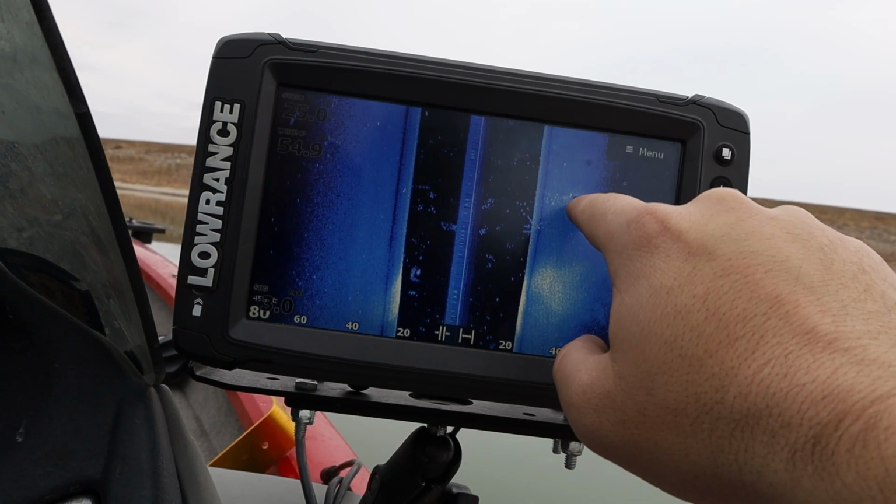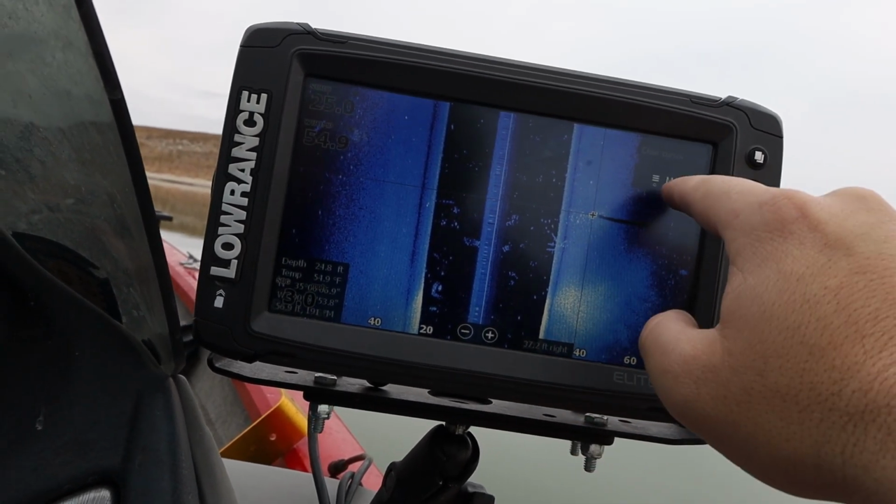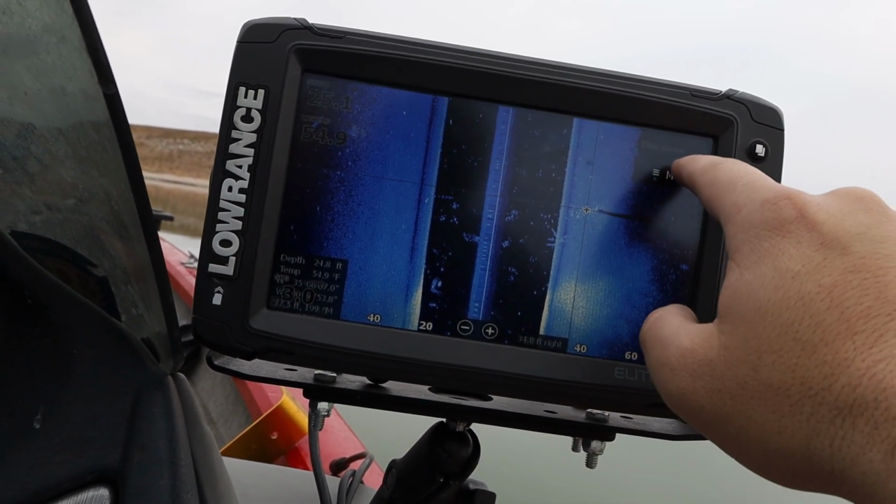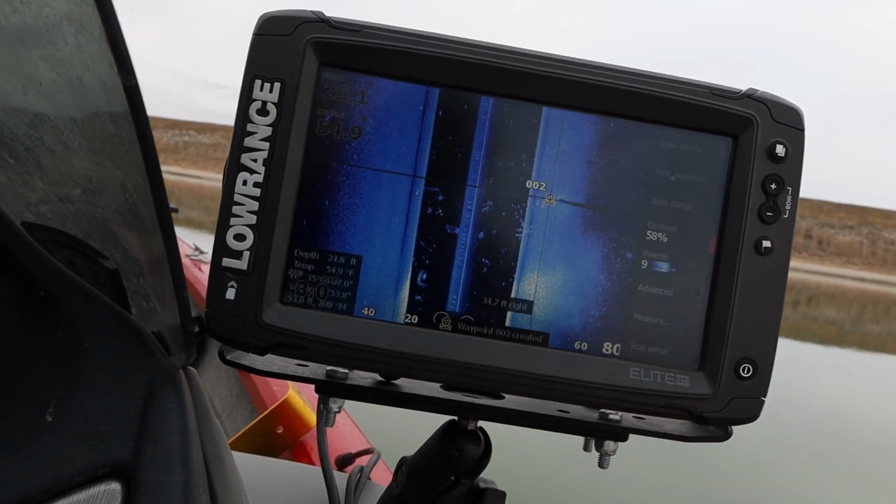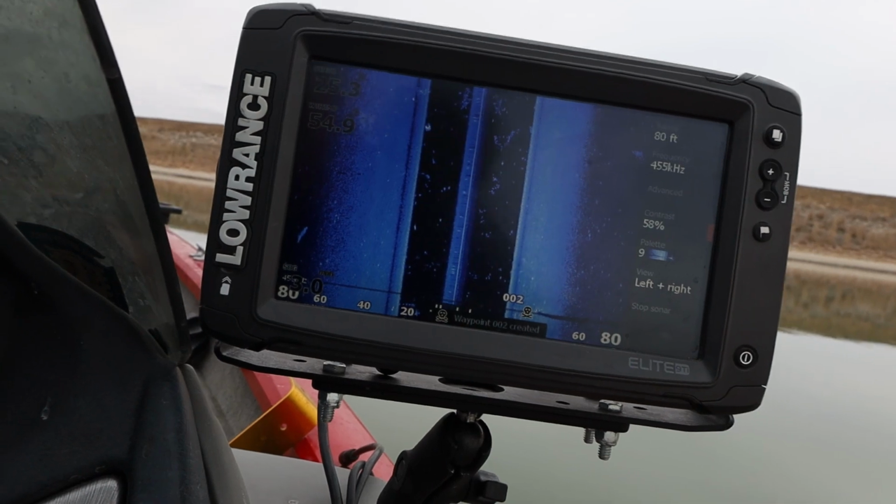So what I'm going to do is I'm going to put a waypoint here. New waypoint. And I'm just going to hit save. It's going to be marked as number 2. Clear cursor. And now we can keep going.